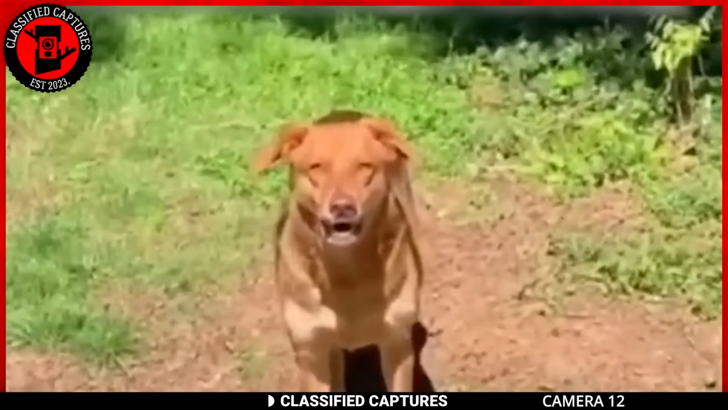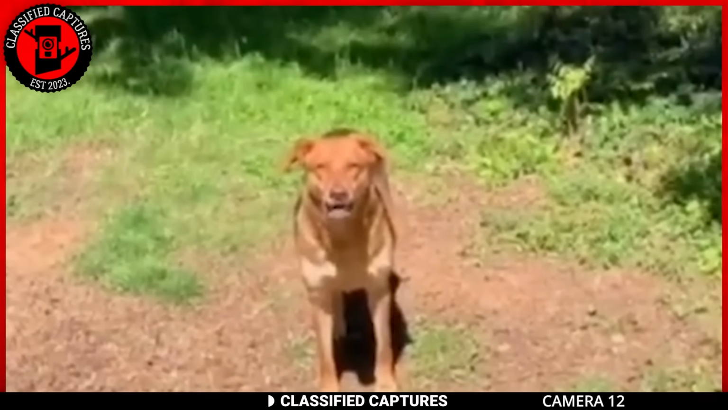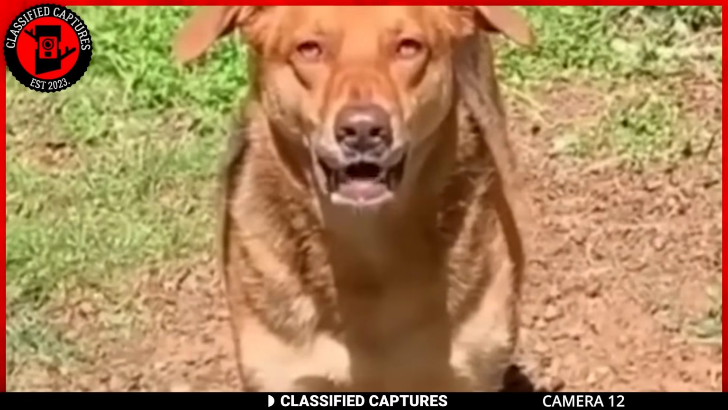The dog's face has this peculiar expression, almost human-like. Could it be that the pup just pulled off a bizarre facial expression? There are some who don't think so and are throwing around the idea of a skinwalker. What do you think?